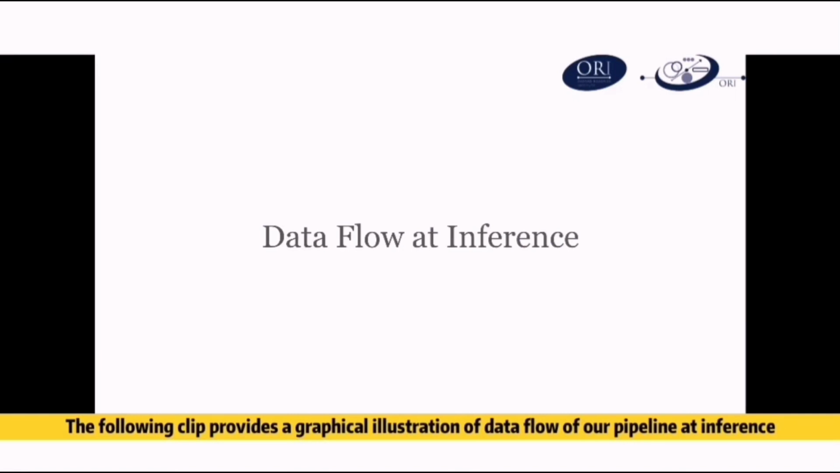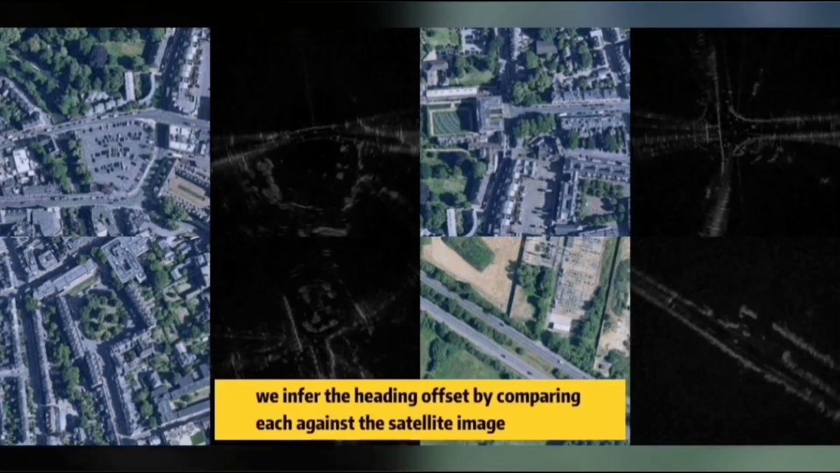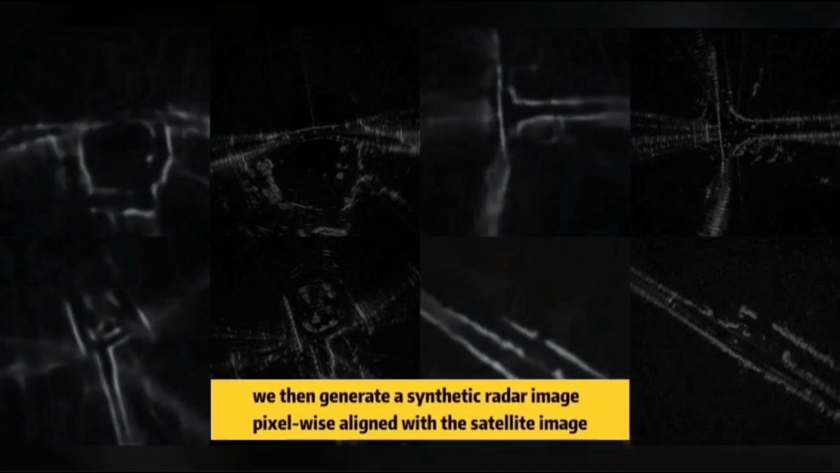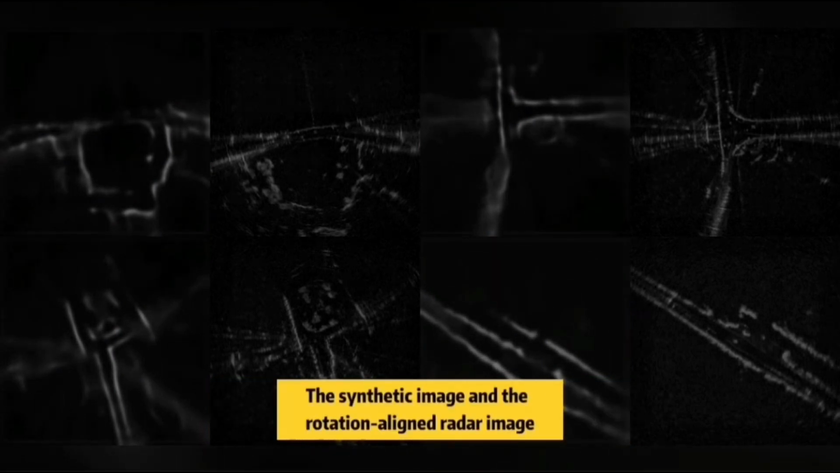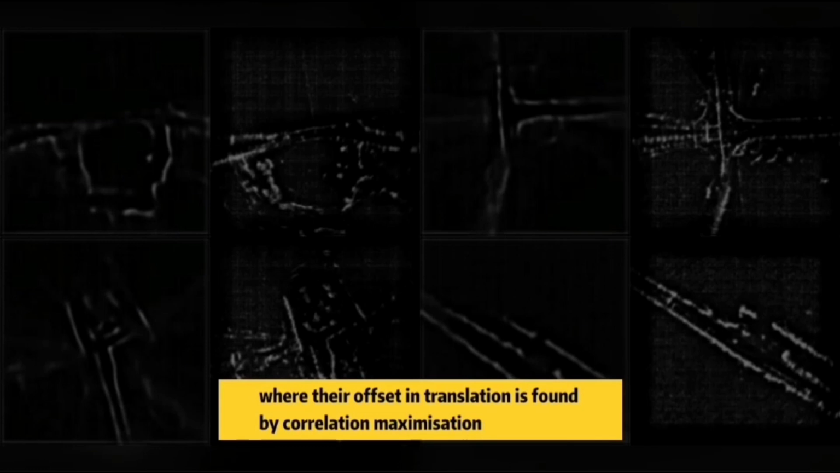The following clip provides a graphical illustration of the data flow of our pipeline at inference. From a stack of rotated radar images, we infer the heading offset by comparing each against a satellite image. Using the rotational aligned radar image, we then generate a synthetic radar image pixel-wise aligned with the satellite image. The synthetic image and the rotational aligned radar image are then projected to a joint deep embedding, where their offset in translation is found by correlation maximization.